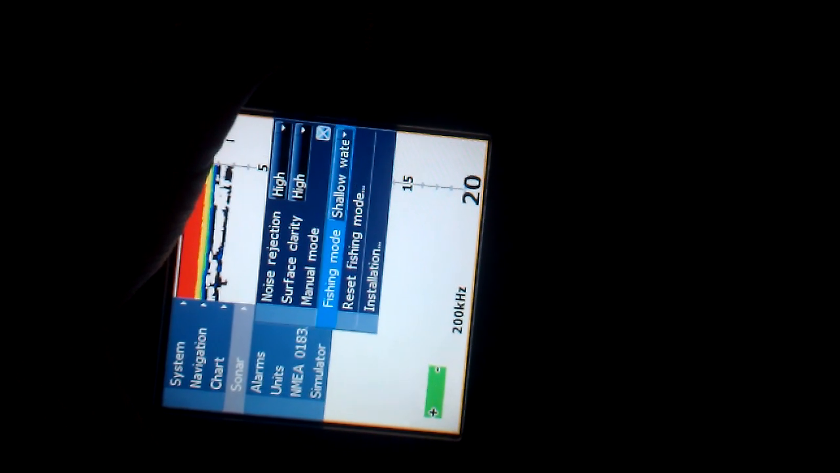This is in manual just because I changed all this, and I have it on shallow water because it scrolls a lot faster, I think, actually, if you look at it, so maybe that's your problem. Well, at least I thought it did. I don't know. I just keep it on shallow water because I don't really ever fish deeper than 40 feet.